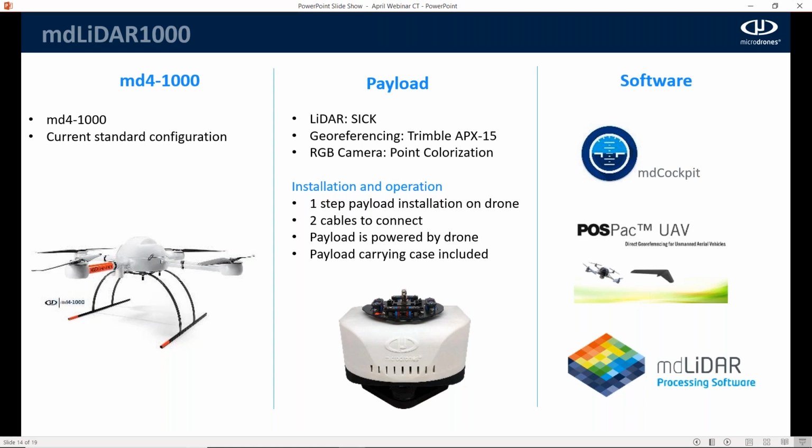The workflow, obviously, we just went through, but the software included with this solution is obviously MD Cockpit for building your missions and flying your missions, which is an Android-based app.